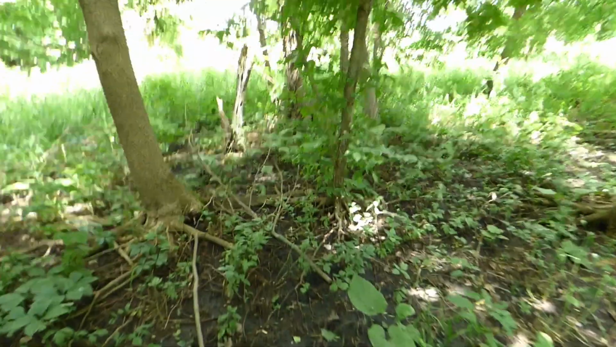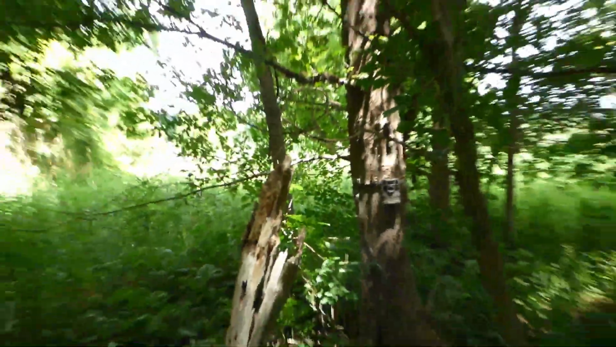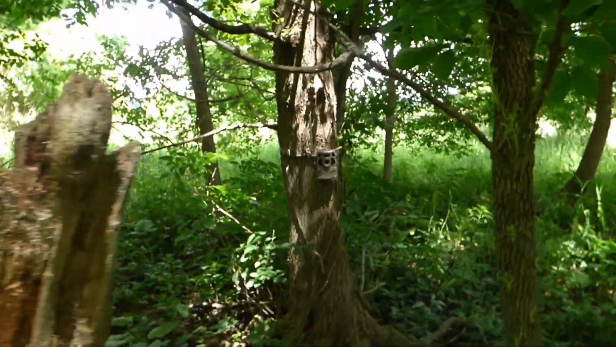Got two cameras that we gotta go get, but they are pretty close, so I don't have to walk a whole lot. Hopefully mosquitoes aren't bad. Probably are. Alright guys, made it. Camera number 1. And I think I put it on the wrong trail, because walking in there were millions of tracks back there. But I'm going to get this one down, and the mosquitoes are bad, so.